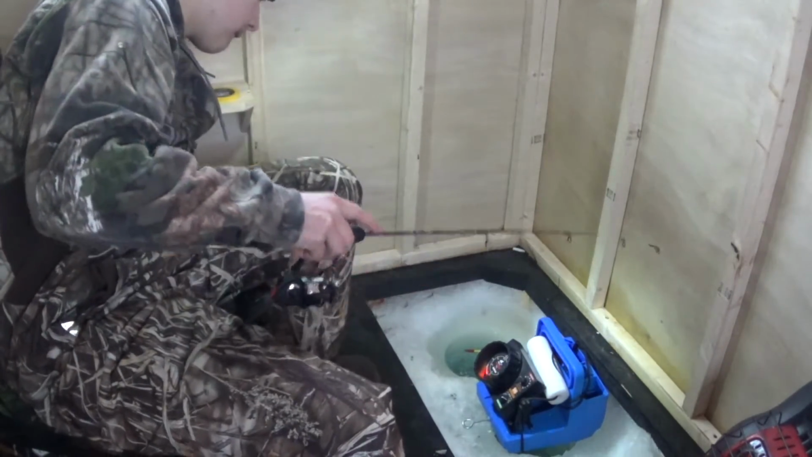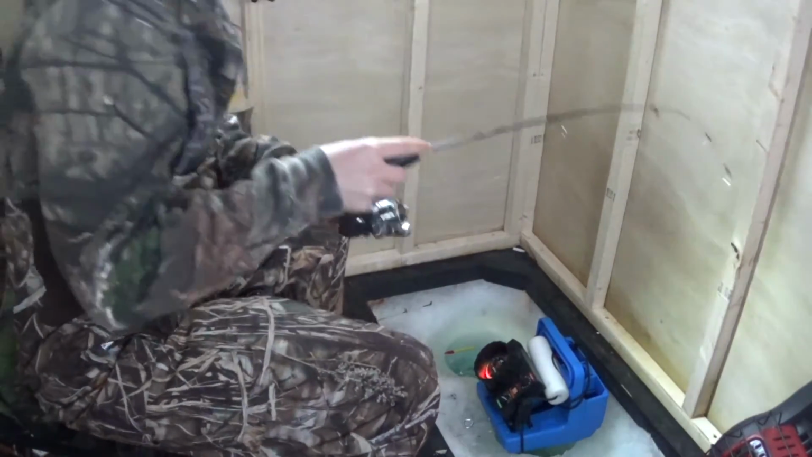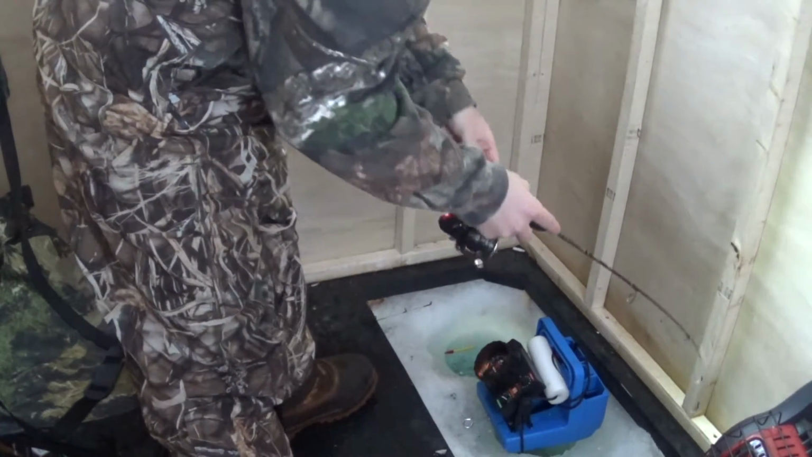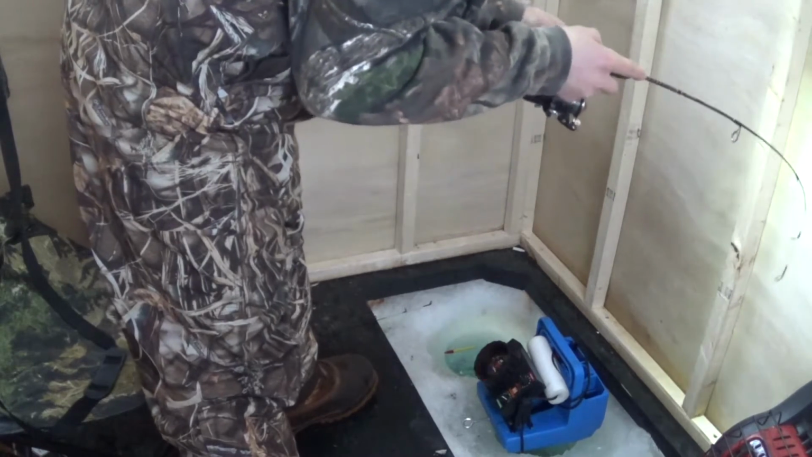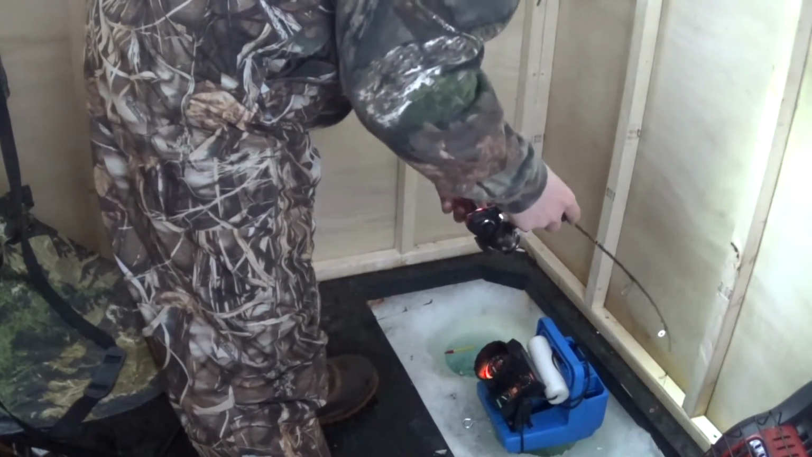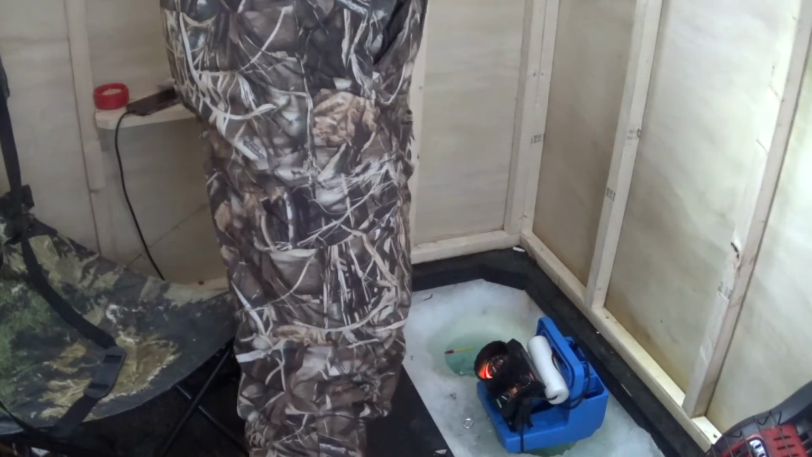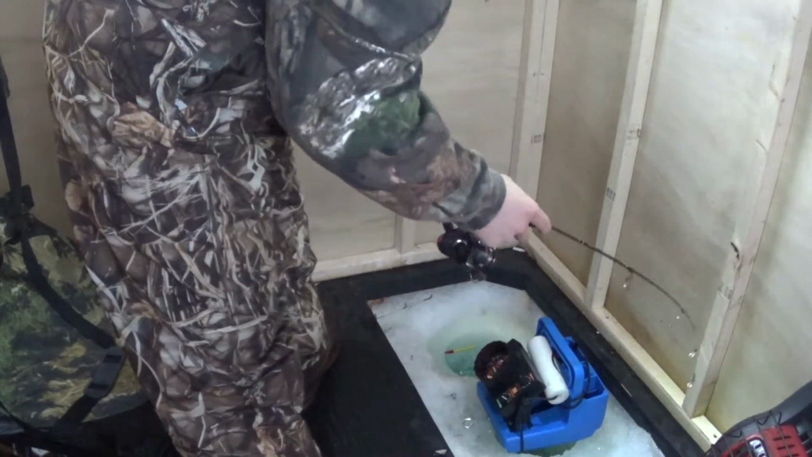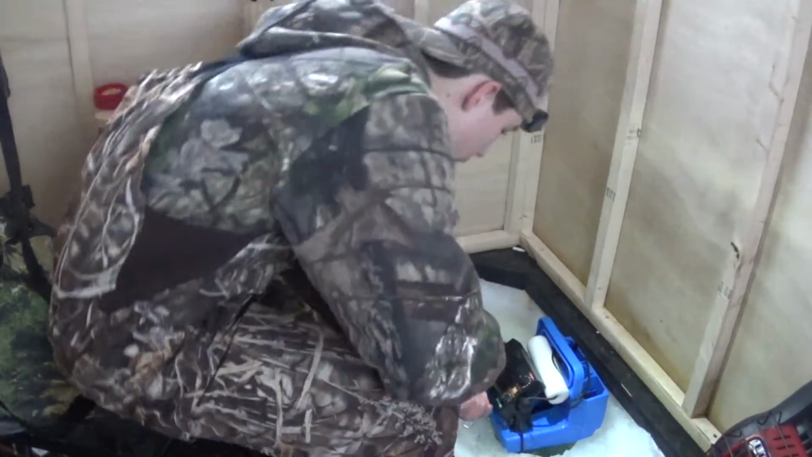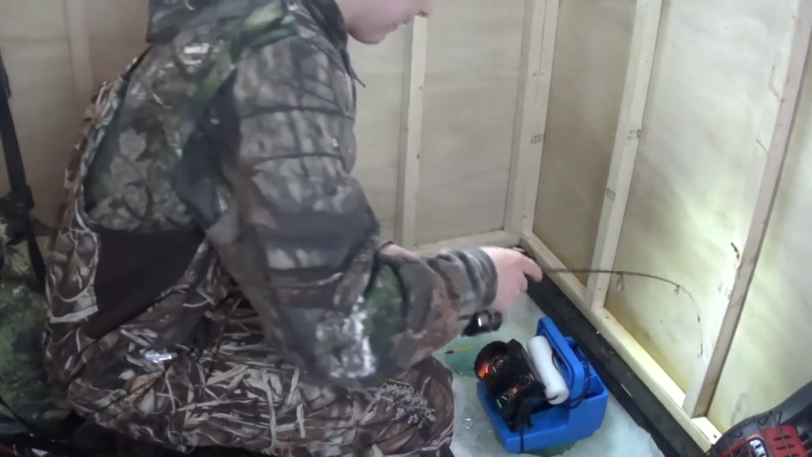Oh shoot. There we go. That's a nice one. This is a nice fish. Oh my god, whatever this is, it's nice. This is a really nice fish, guys. I don't know what this is. Oh, it's big. It's really big.